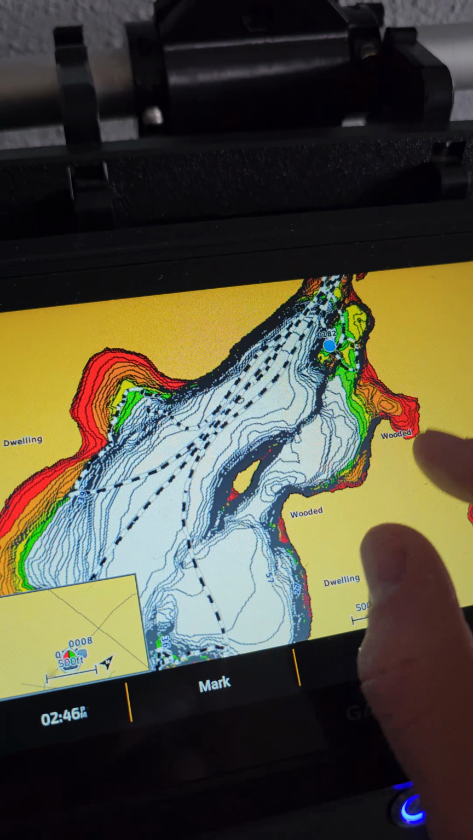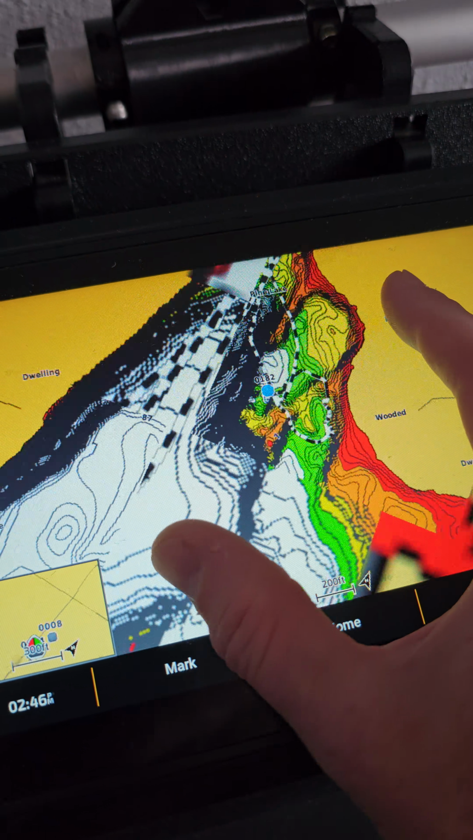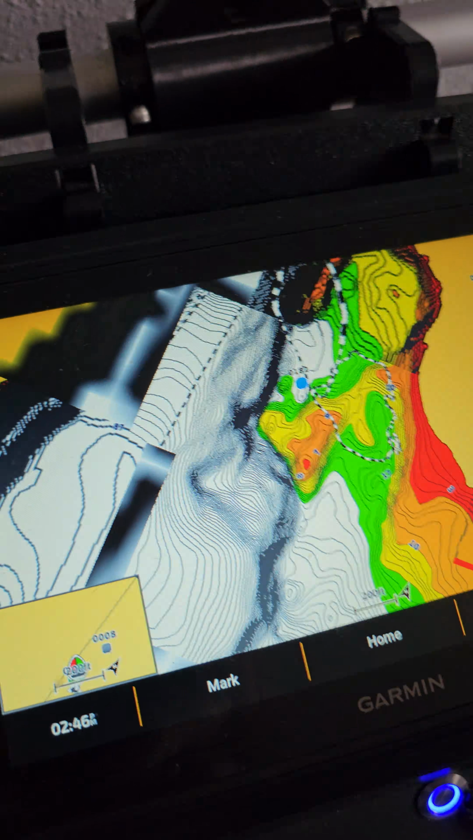Yeah, I don't have anything marked, like, oh, this is where you gotta fish. I'm terrible at marking waypoints.